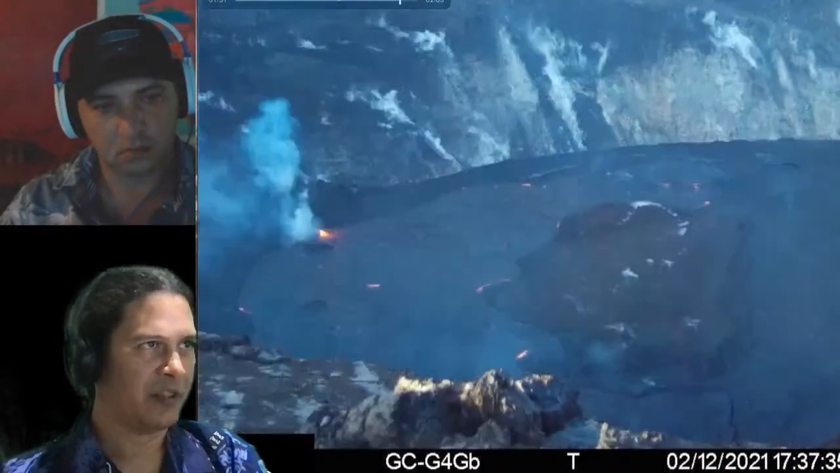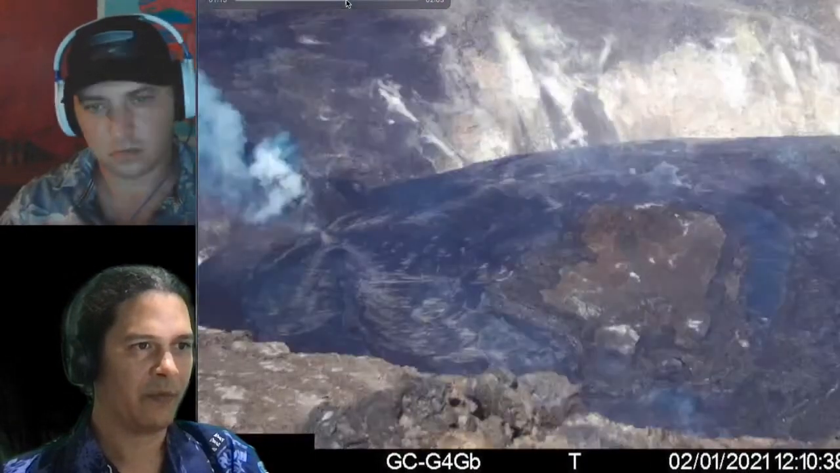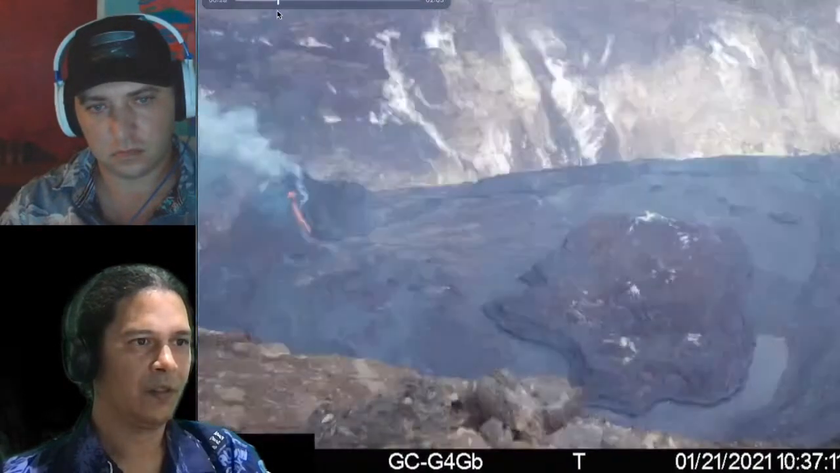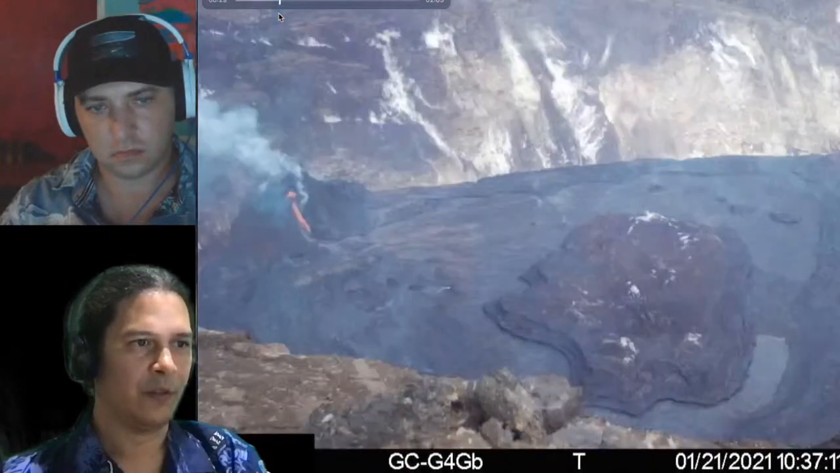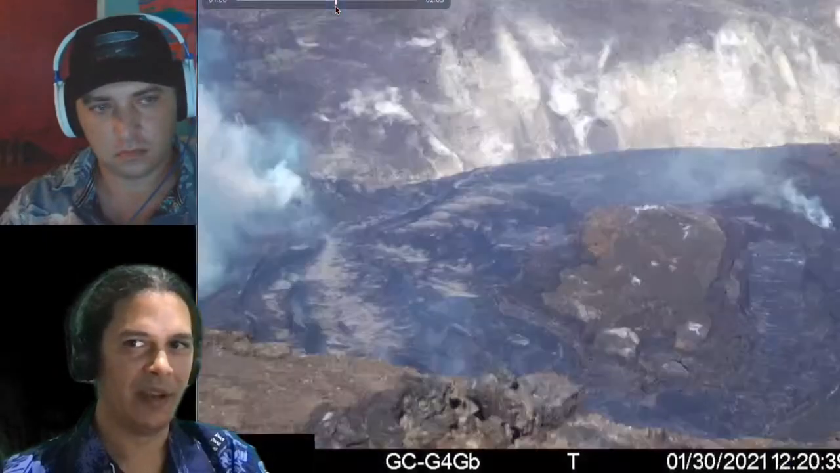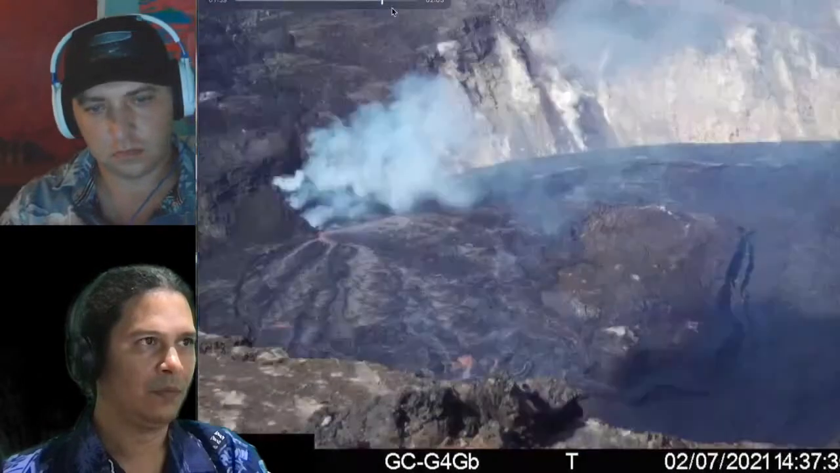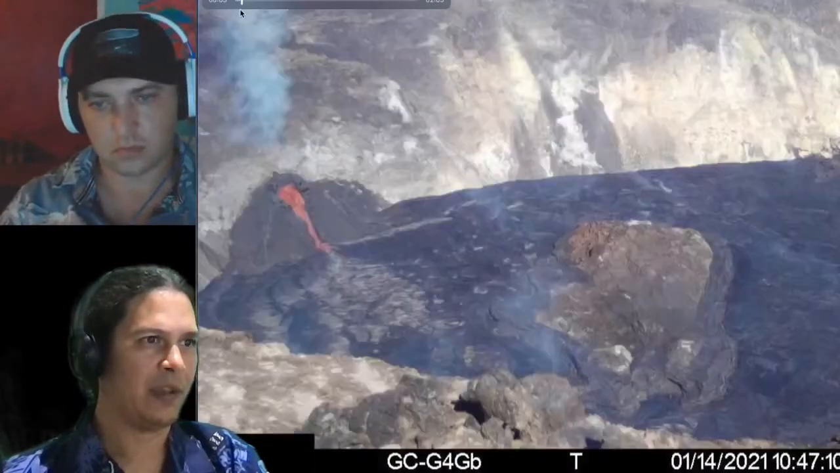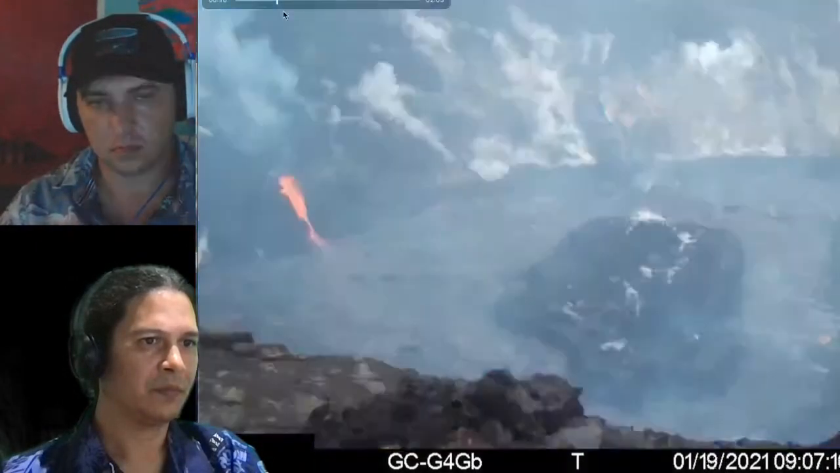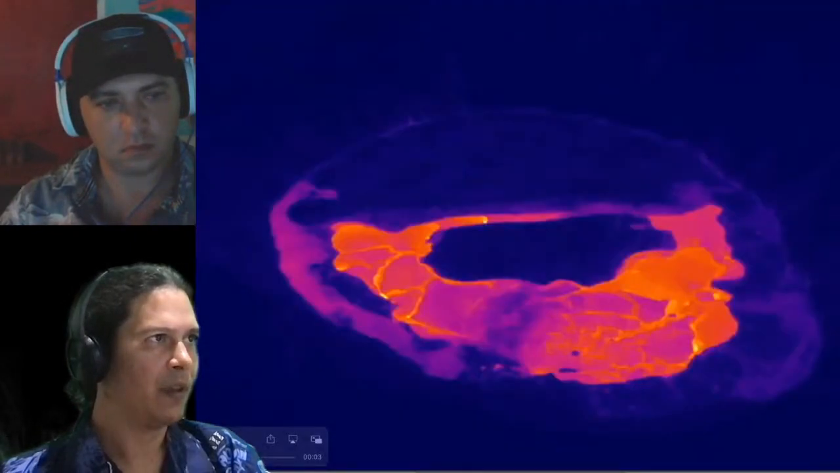That's something that's a little bit harder to see day to day. So let me see if I can accelerate it backwards. I know that the camera is shaking too, but beyond that, you can see that the island is moving up and down as well. And this is in the last three weeks, three weeks to a month or so. All right, so that's the view from the south.